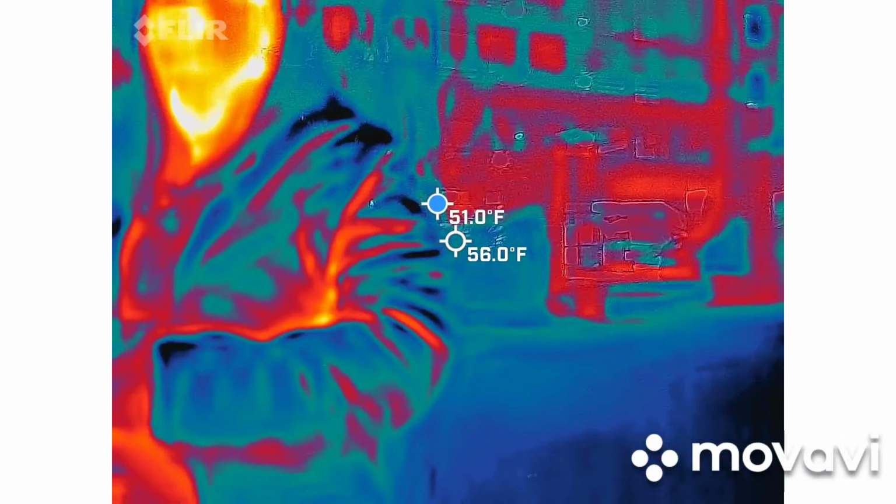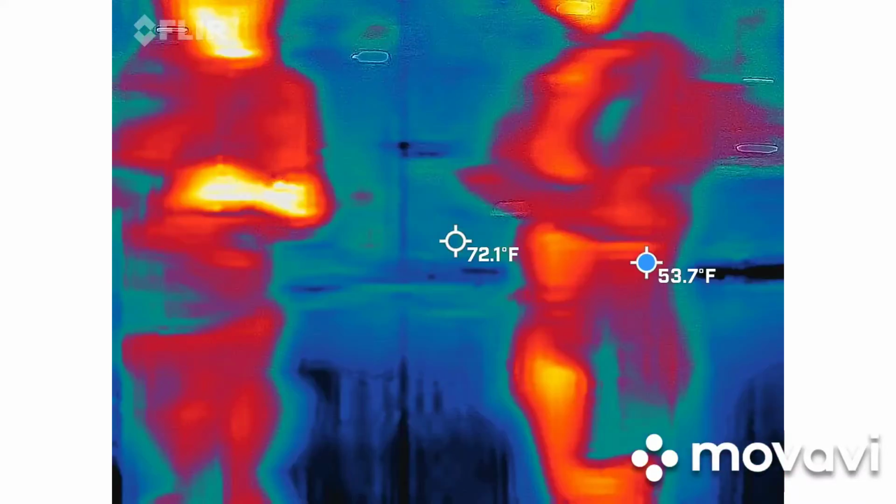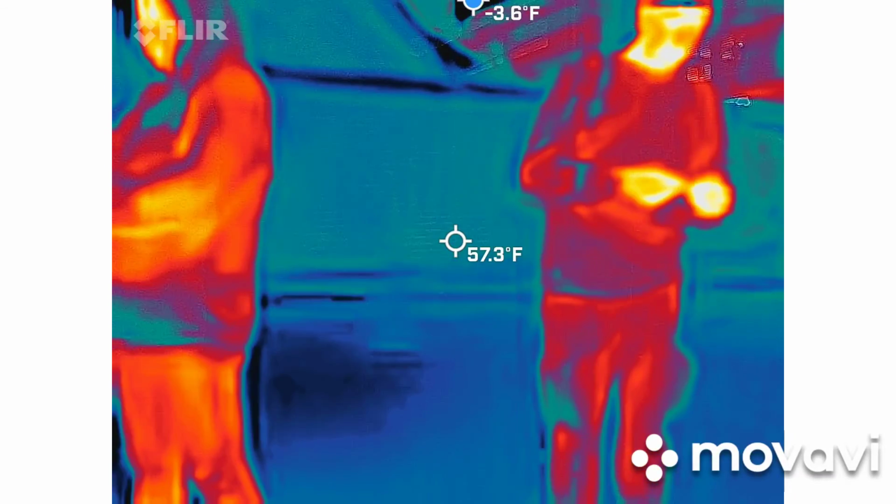There's like a light flickering in there. That's kind of creeping me out. Well, those are apartments. Oh, okay. People live there. Another reason.